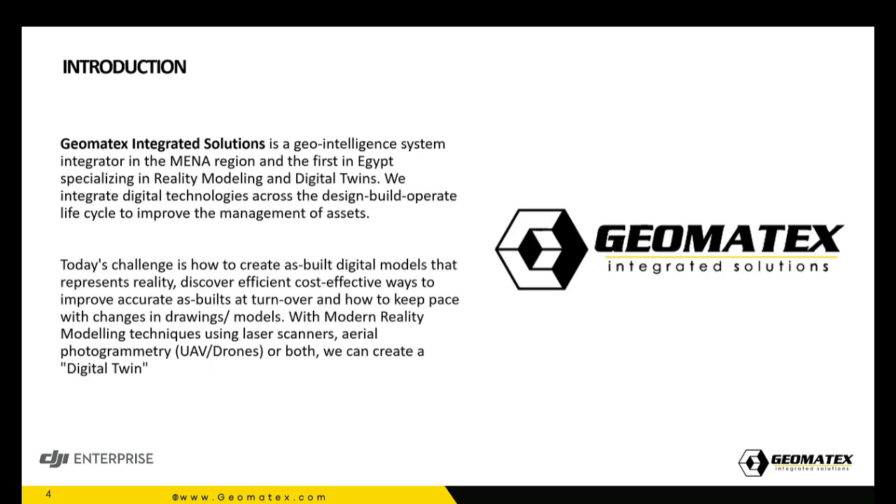Geomatics is a Geointelligence System Integrator in the MENA region. We are the first in Egypt specialized in reality modeling and digital twins. We integrate digital technologies across the design, build, operate life cycle to improve management of assets. And after Egypt, we now have our separate Saudi entity in the Kingdom of Saudi Arabia, and we are also serving the MENA region with different technologies.